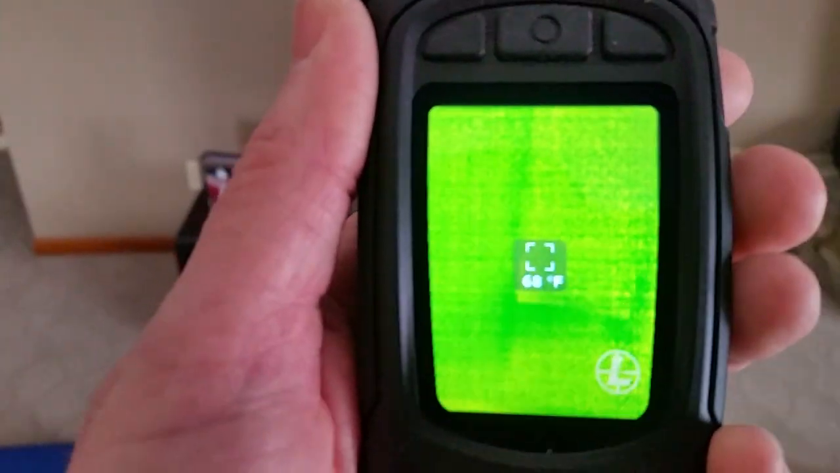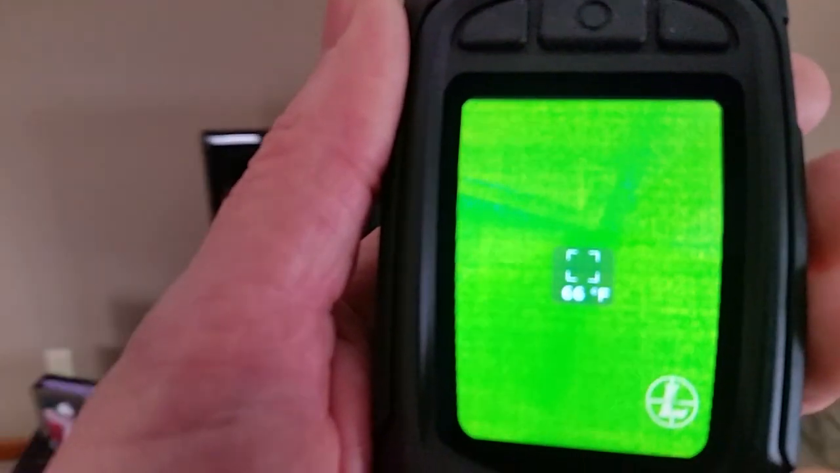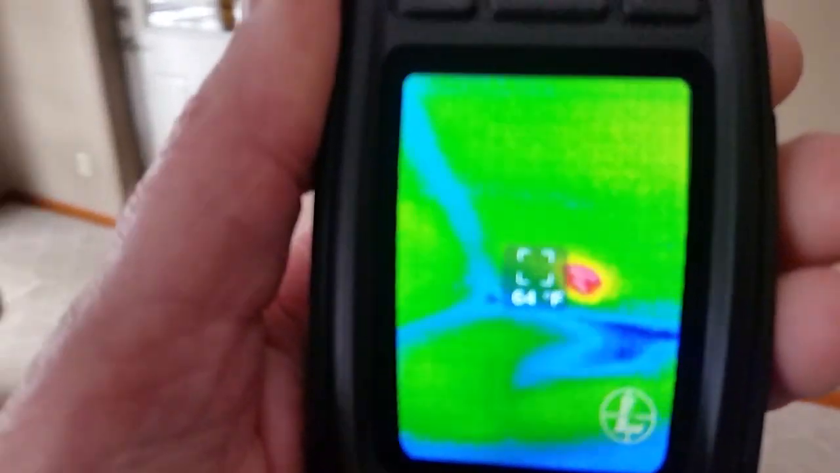It's hard to operate the camera and operate the thermal at the same time. Trying to find some of the heat registers and whatnot so I can show you the heat coming out. There was a ceiling light. You can see that.